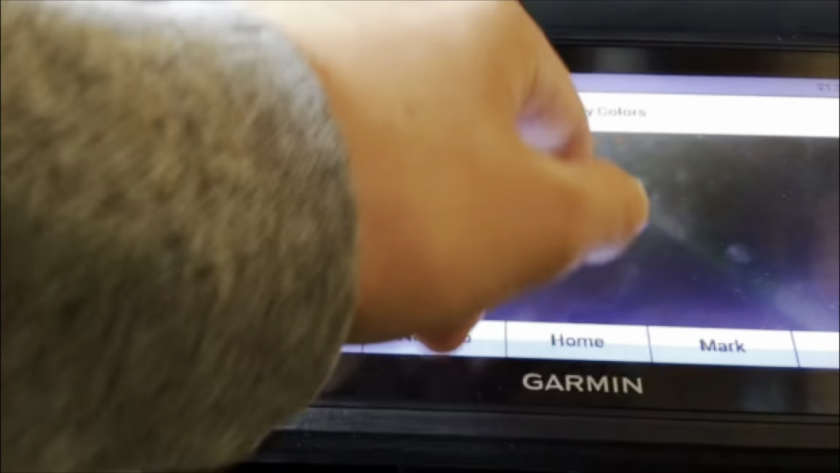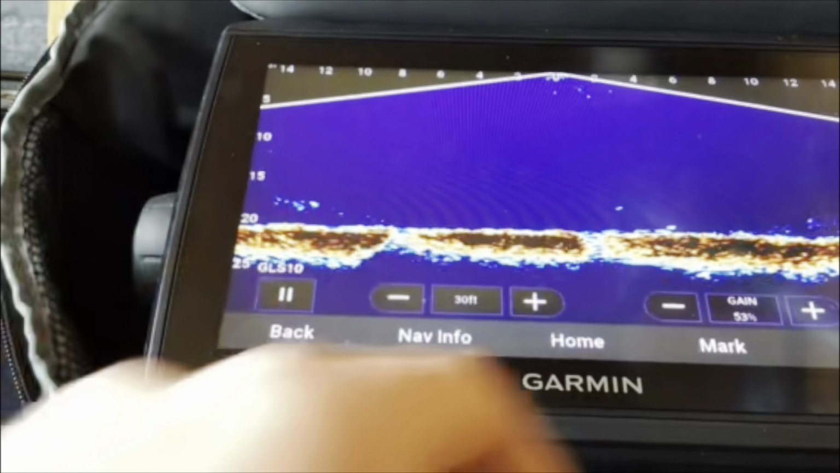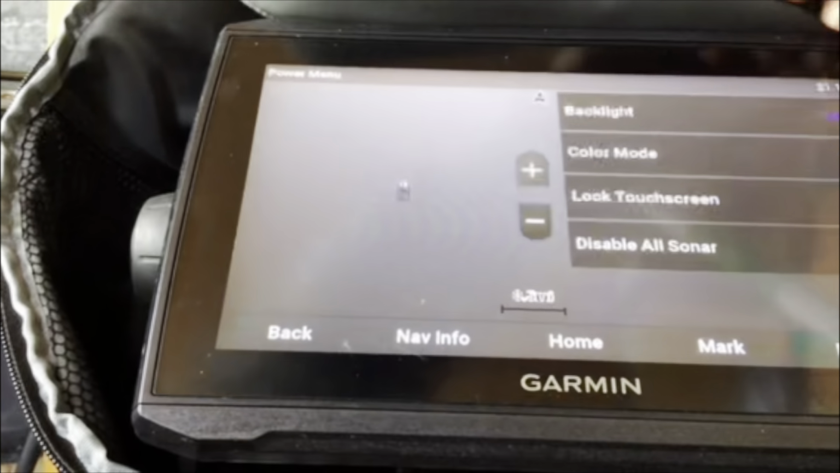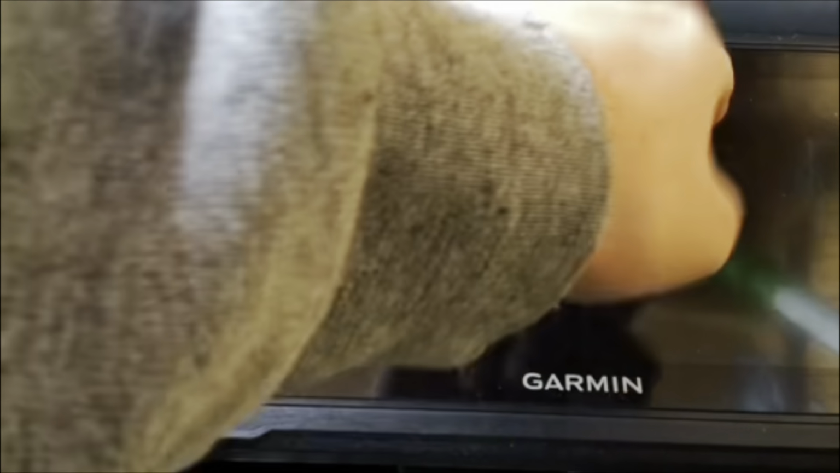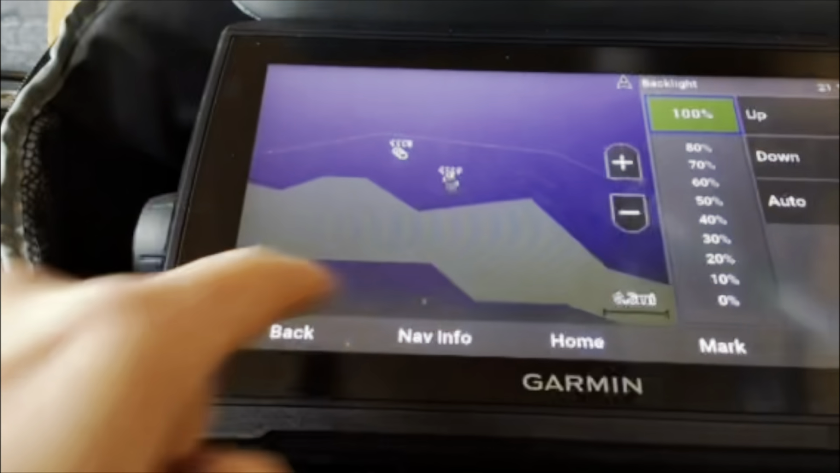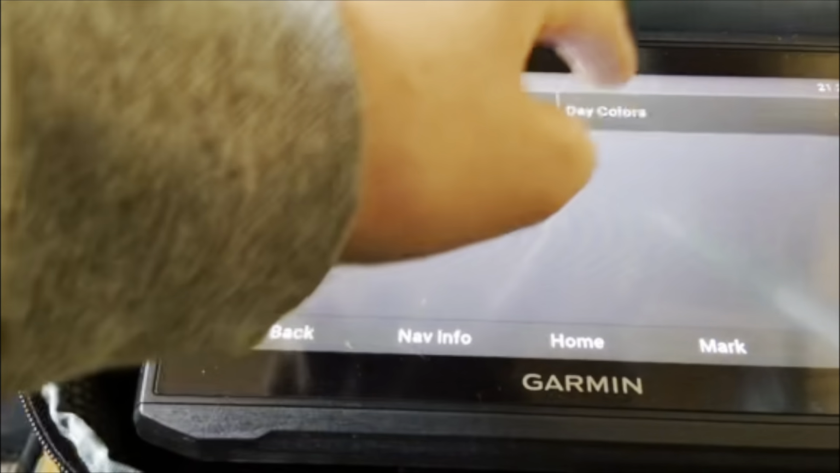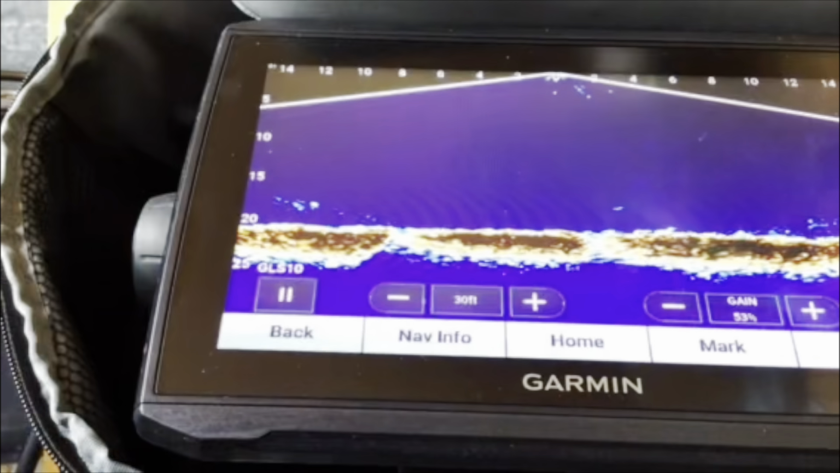You just click that, then you can go to color mode, you can go to night colors. So this is all black now. I don't really like it, I just always keep it on day mode. Then this is your brightness. I turn that all the way up to 100. Back, color mode, day colors. Sometimes at night, I don't mind it, but that's pretty well all the settings.